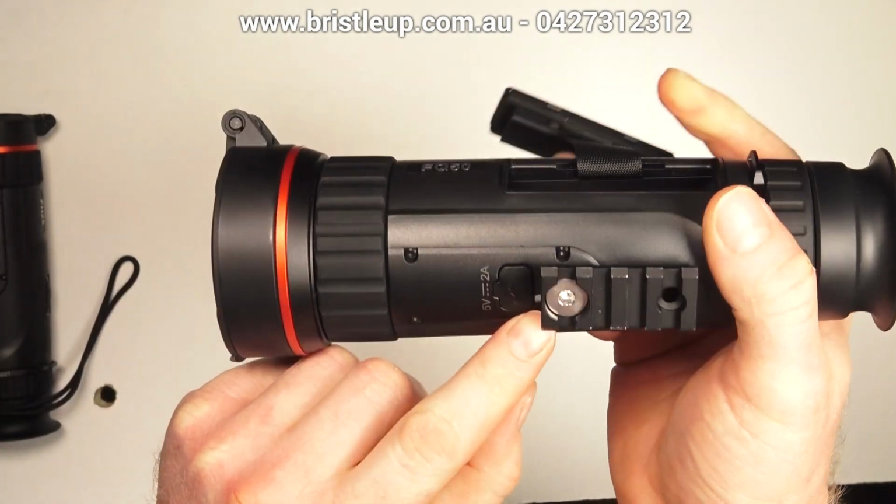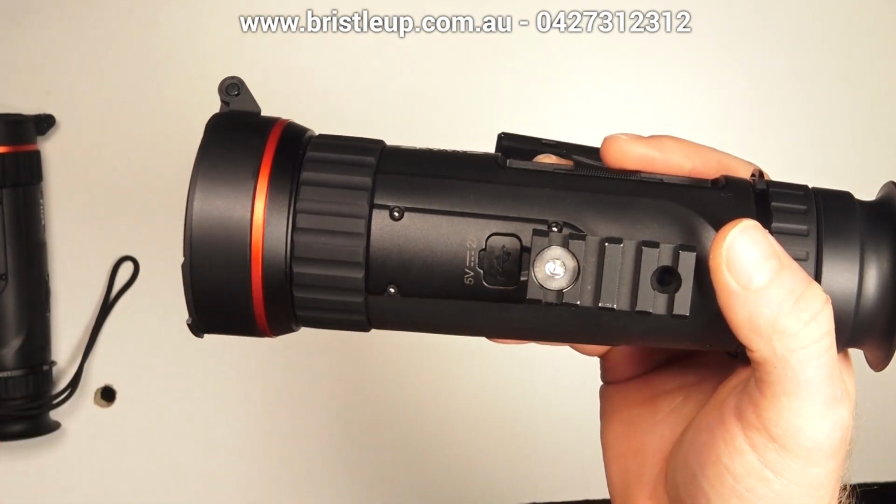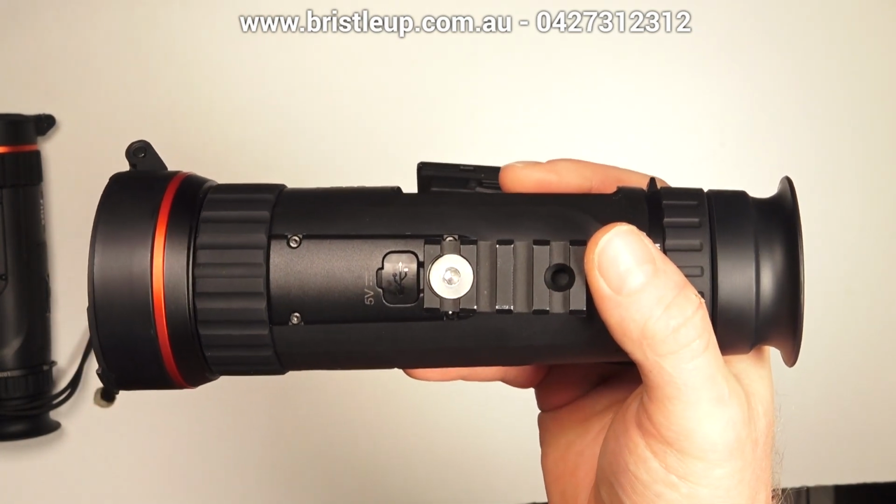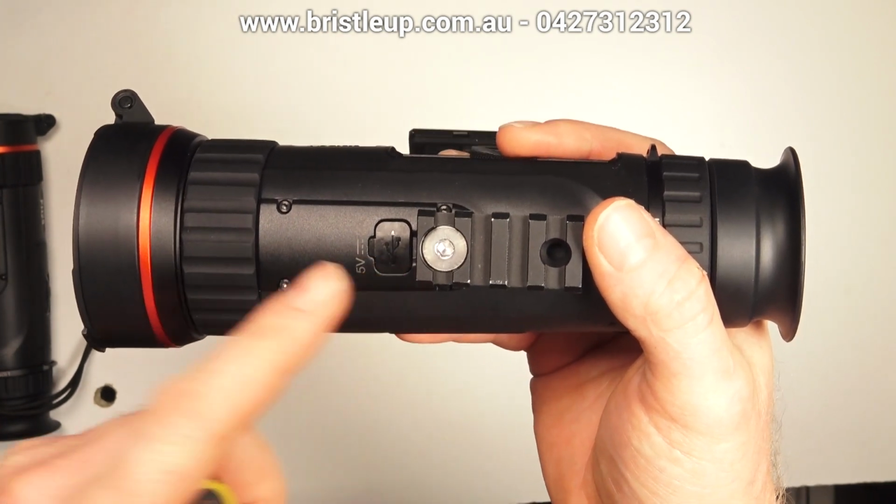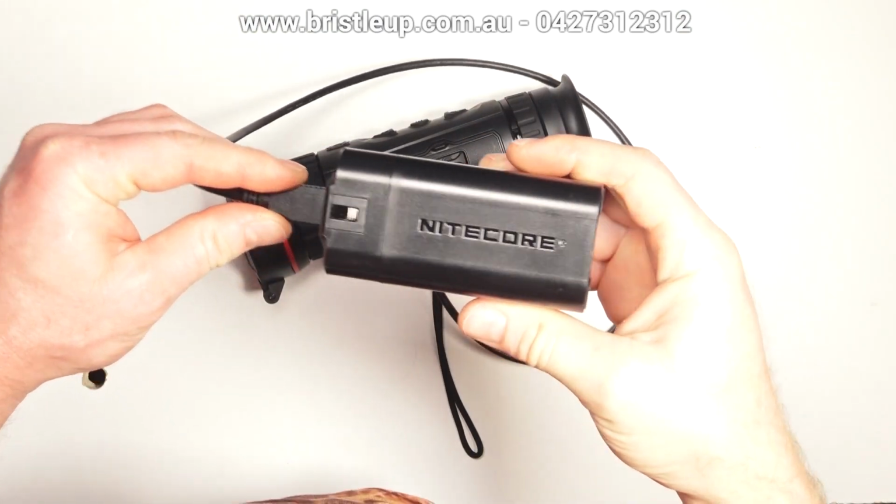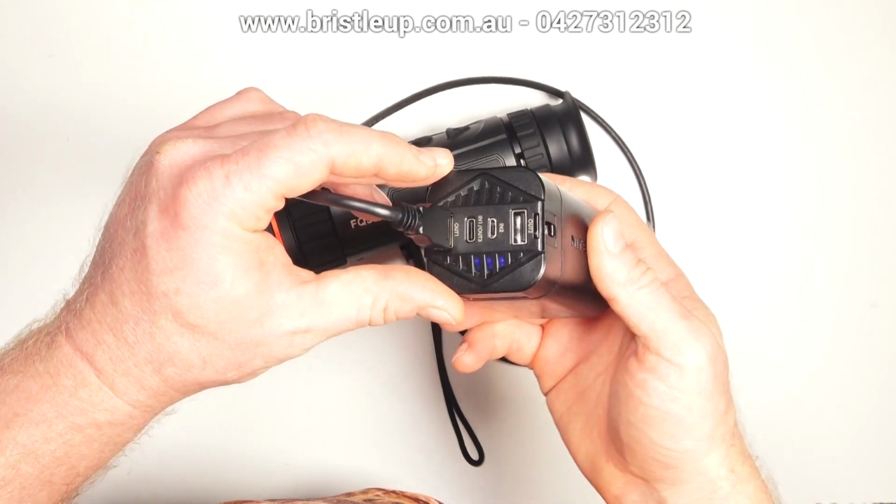If you're not going to power it straight to your cigarette lighter or another power source on your vehicle, you might run a USB port from your battery directly to the back of your vehicle or something like that to power it. You might power it directly off your spotlight line, or another method is to actually connect it up to a battery bank that is zip tied on your vehicle somewhere or situated somewhere.